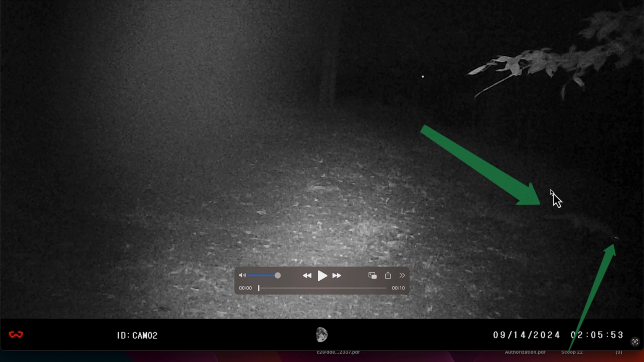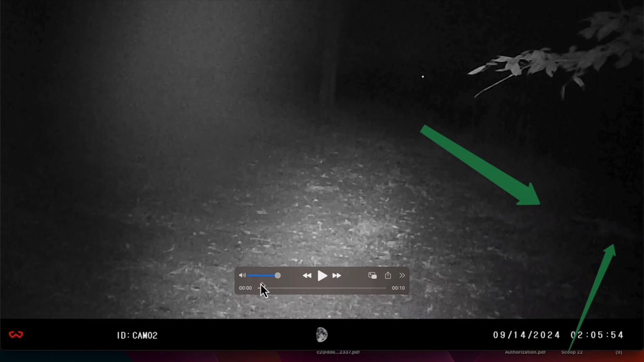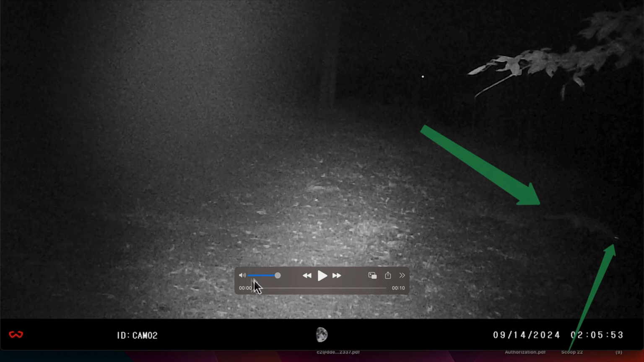If you look over here in this right corner, you can see him moving through there. He must have been moving pretty fast because he's in and out of the screen pretty quick. But that is something big. Let me zoom in on it more.